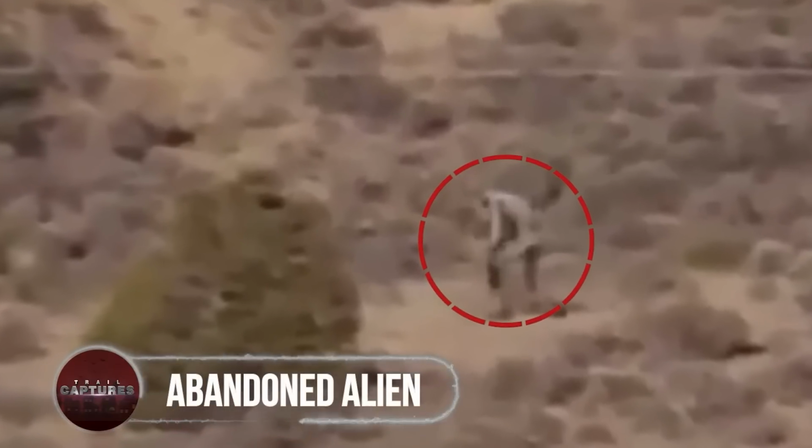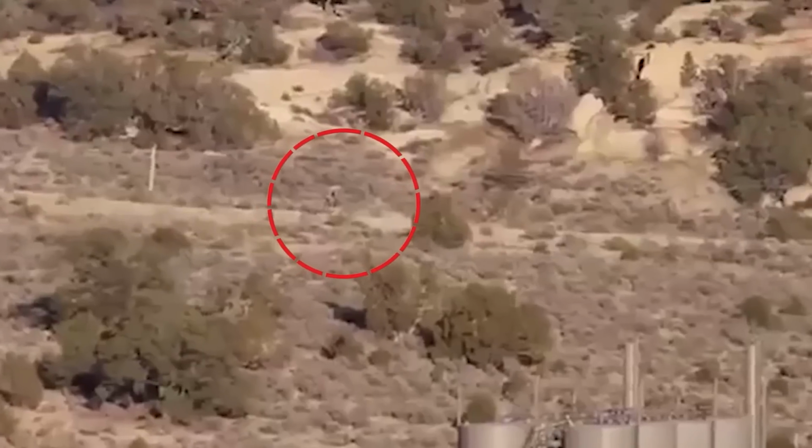Abandoned alien. Strolling in the desert is an alien creature. Though it has a humanoid body with its extremely long limbs, thin skin, and the way it is walking with a stooped posture, it sure gives some eerie vibes to the onlookers.